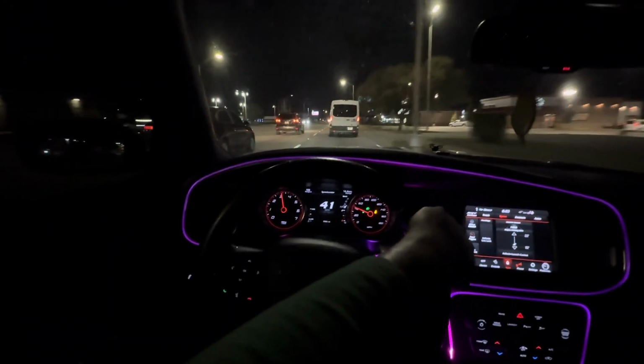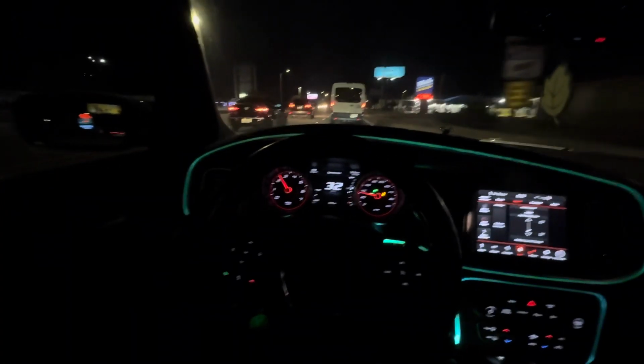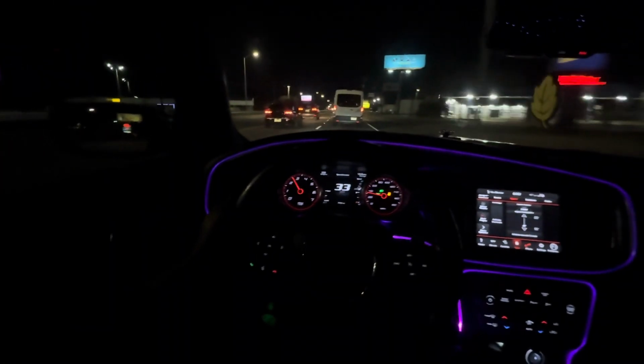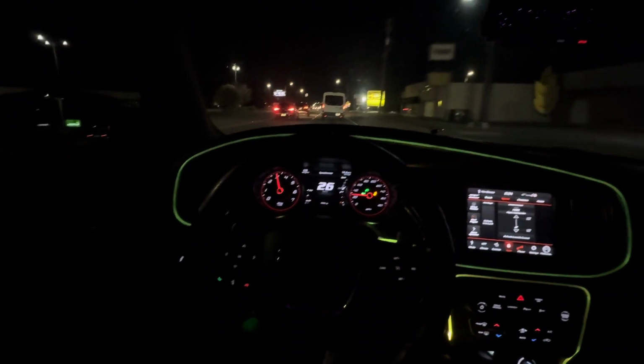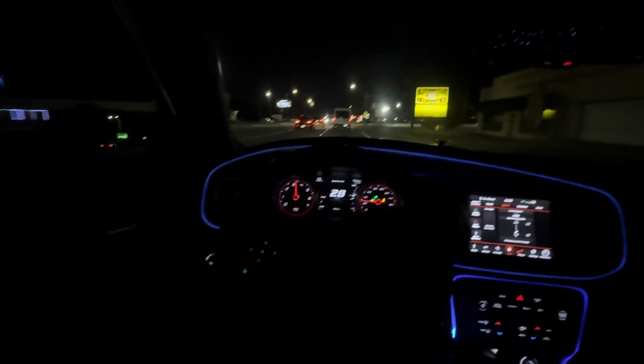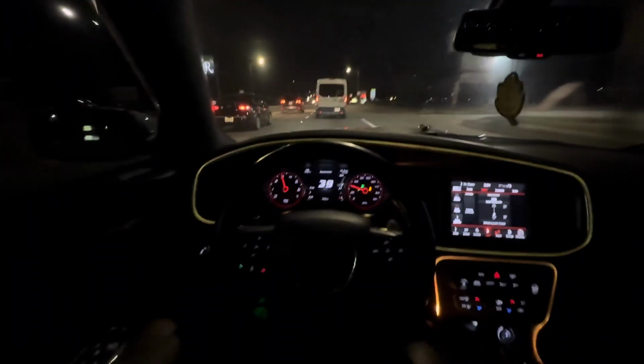Whew. That mother shift so crazy, bro. I cracked the passenger window, so maybe y'all can hear a little bit. But I might have to crack the front one just so y'all can hear that mother. That mother shift so crazy, car crew.